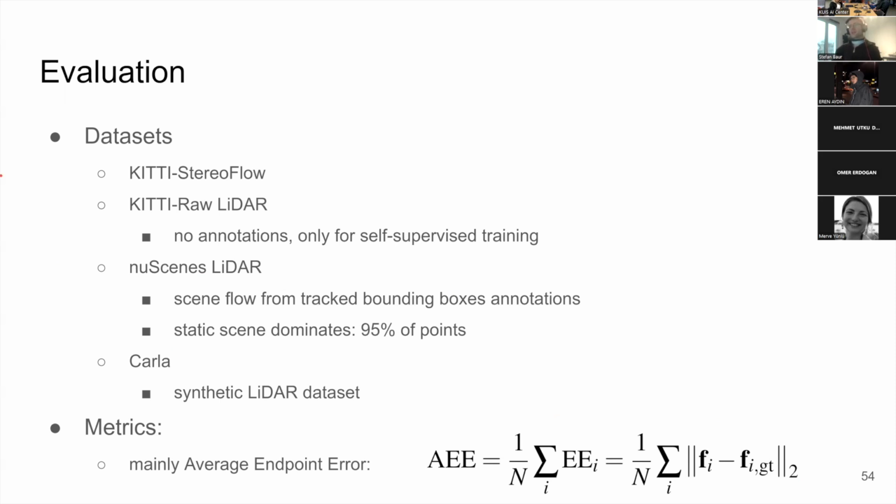For example, KITTI has a 64 layer sensor, nuScenes has a 32 layer sensor, and it looks very different, and the mounting position is different and stuff like that.